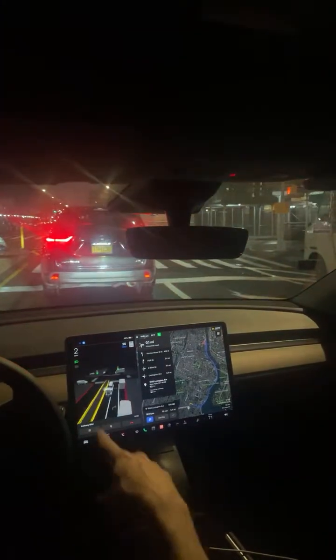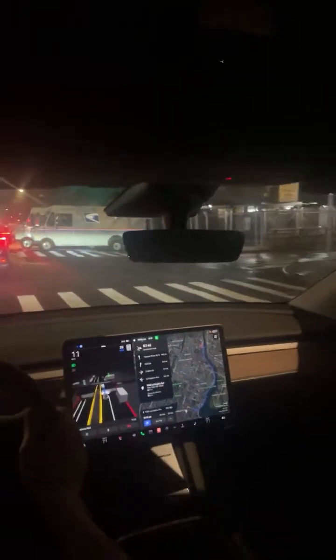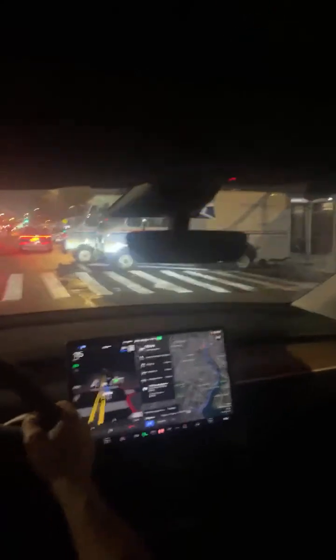Let's see if it could find itself to the Harlem River Drive, it's right in front of us. So it stopped here because it doesn't want to get too close to this car. So without turning off full self-driving and hitting the brake, I can give it some gas. I can power right through it a bit. The wheel's still going to turn. It needs a little bit more confirmation sometimes, which is pretty awesome.